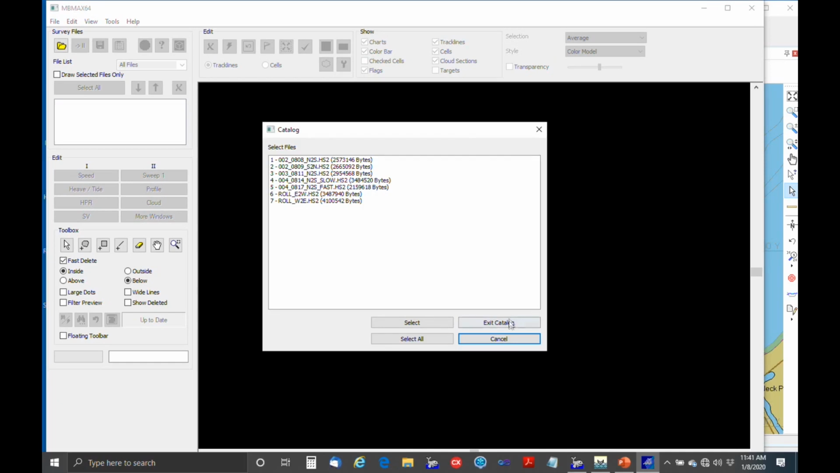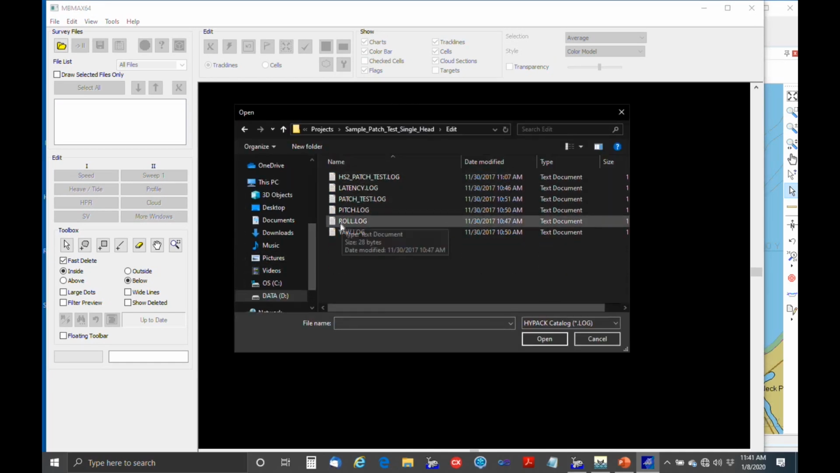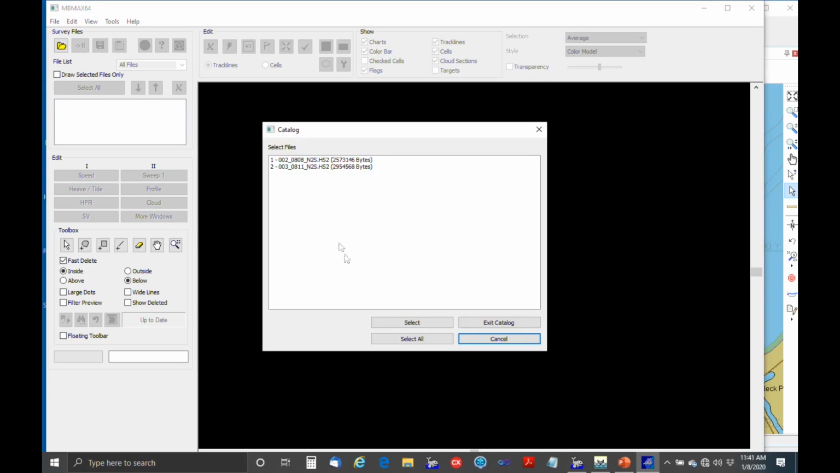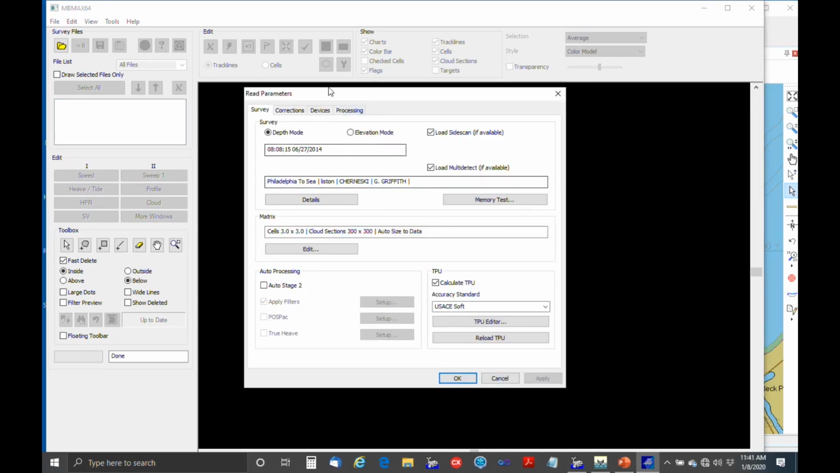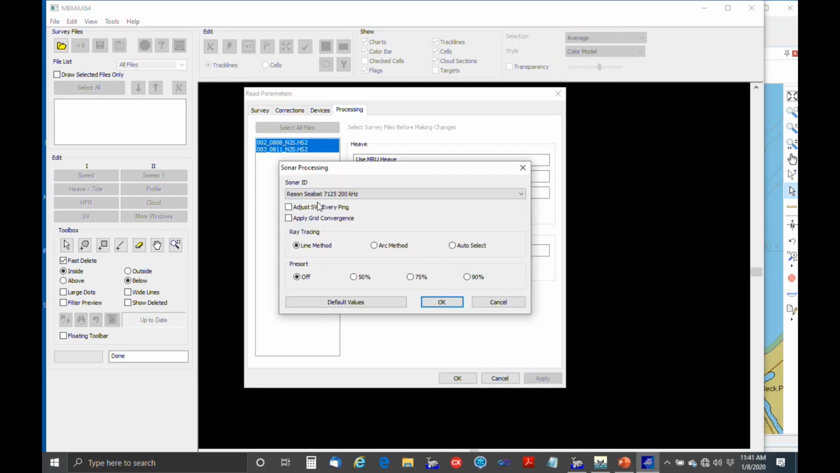The yaw lines. Okay, so we come over to the processing, and under sonar you would choose, it's pretty straightforward, you just choose to apply the grid convergence.